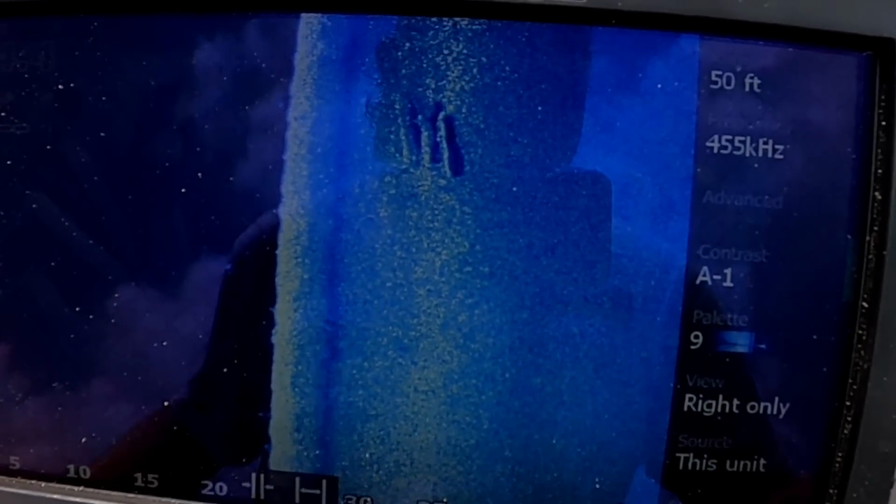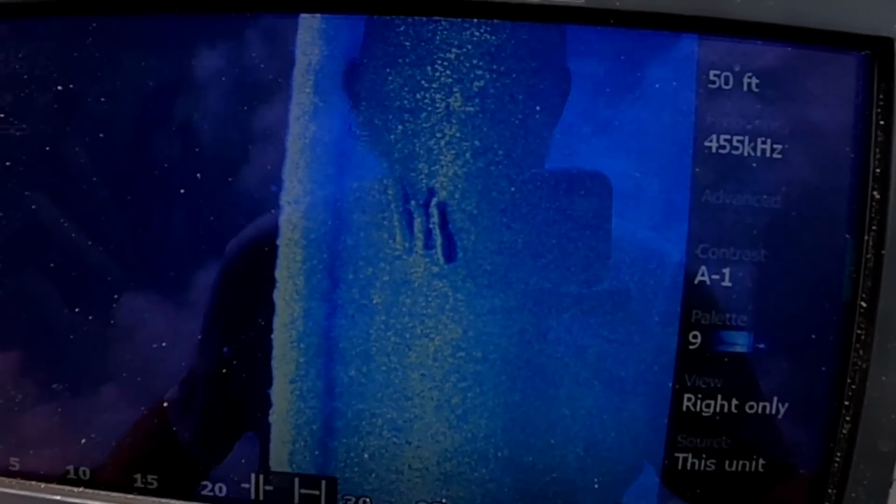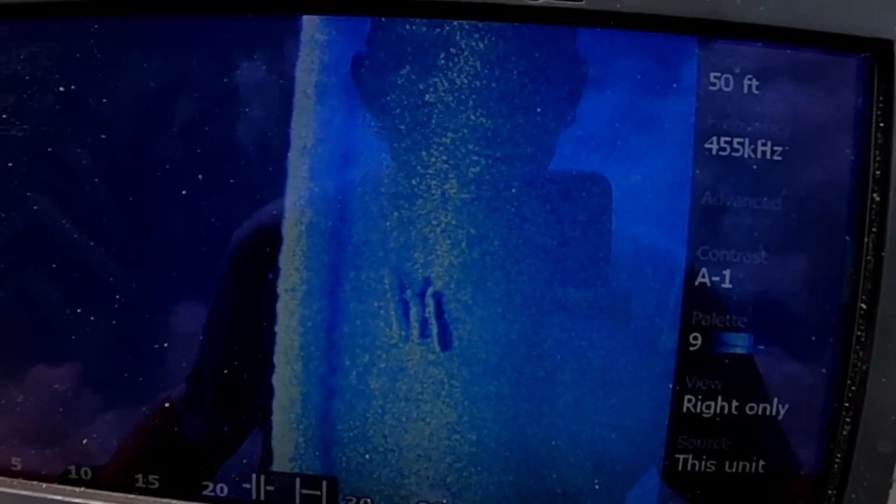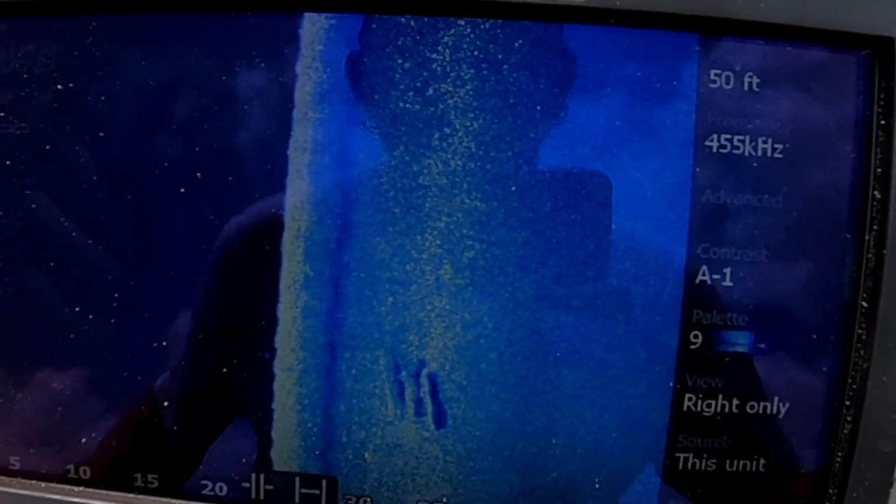I mean, I don't see any wheels, any tires, anything. You see it right there? I don't think that's a car, and it's right out here in the middle. I don't know what it could be, but it doesn't look like a car. We'll do one more pass over and see what we're looking at.